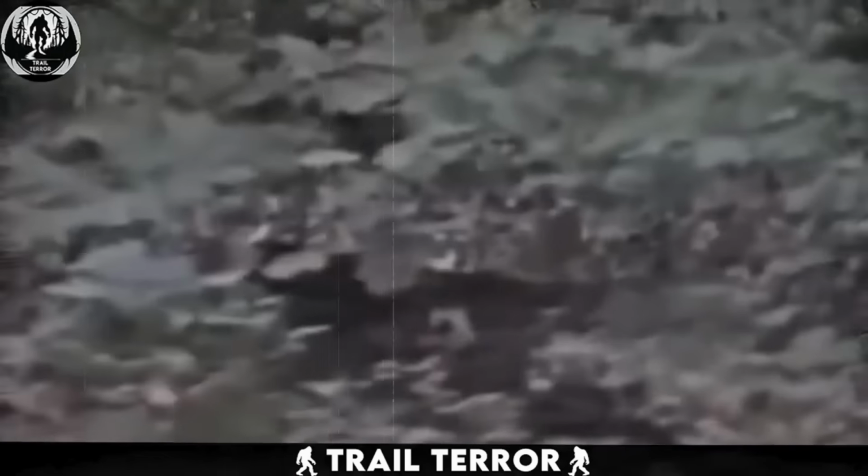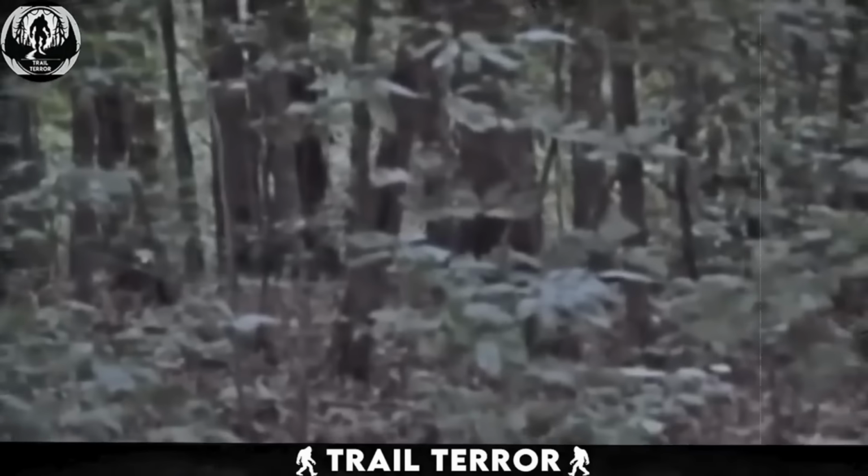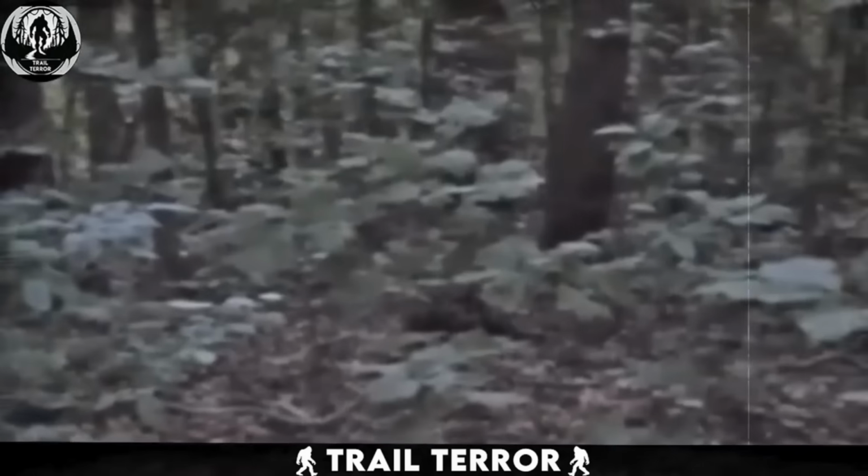This video leaves me with many questions. What was that creature, and why was it moving so fast that the man had to run just to catch a glimpse of it? What is hiding out there in the forest?